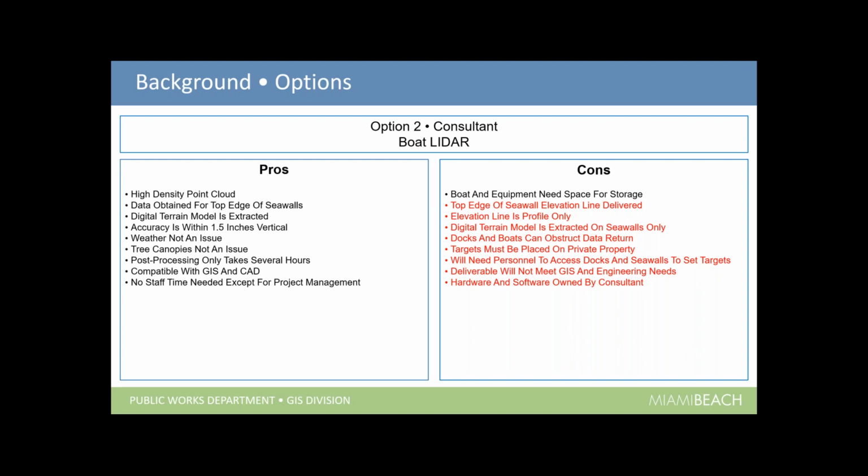Basically the same pros as the aerial LIDAR, but the boat LIDAR had a lot more cons, basically because we're getting more of a profile of the elevation line of the seawalls. Just the very top of the seawall, but not very much into the property. The terrain model is only extracted on the seawall, so again, we can't see data back into the back of the property. Docks and boats can obstruct the data return. Targets still need to be placed on private property.